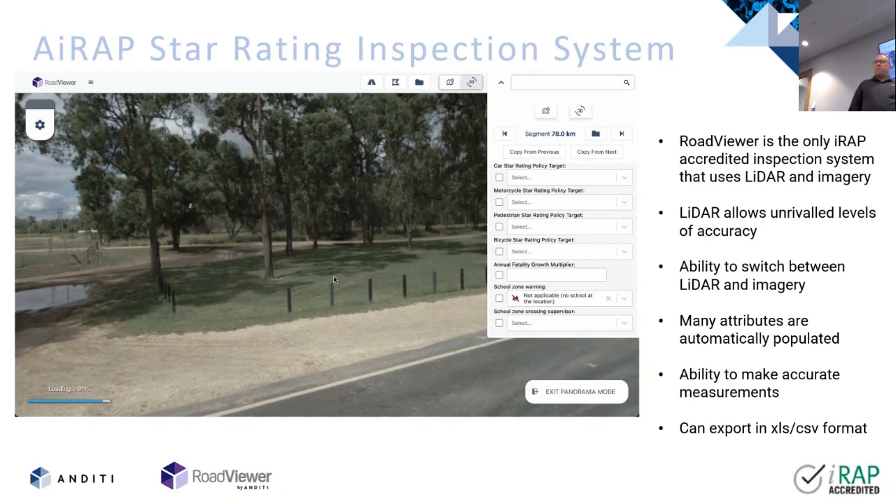And this is all from a web portal. There's no downloads. It's accessible. Usually I run it on 4G. I'm giving demonstrations to people on 4G out in areas with 10 megabyte download speed, and it still works. So you don't need a degree in RoadViewer to learn how to use it. It's designed for anybody, anywhere to use, as long as you have internet.